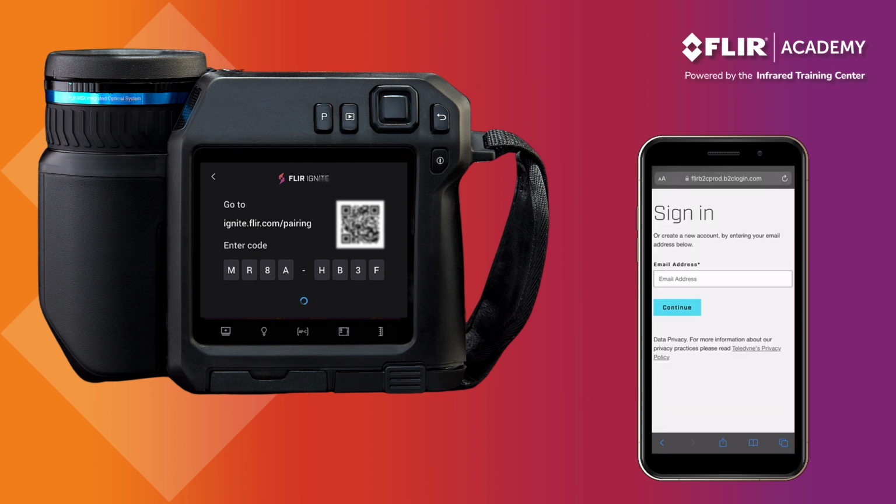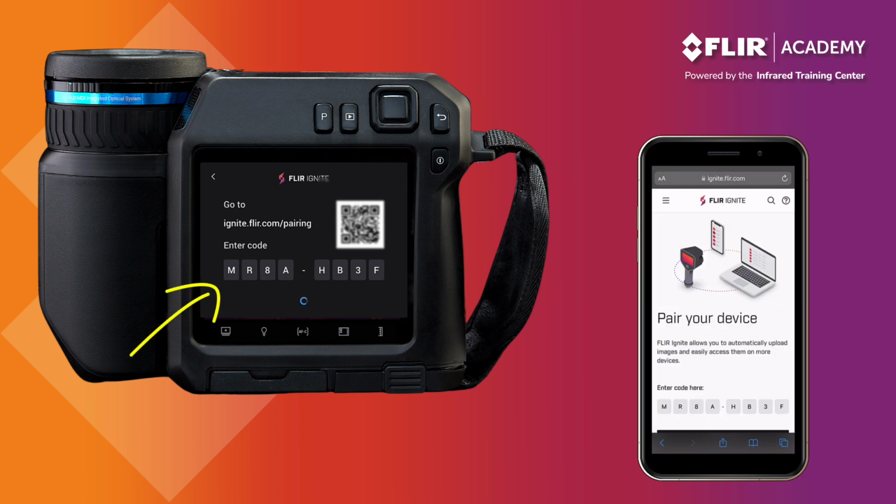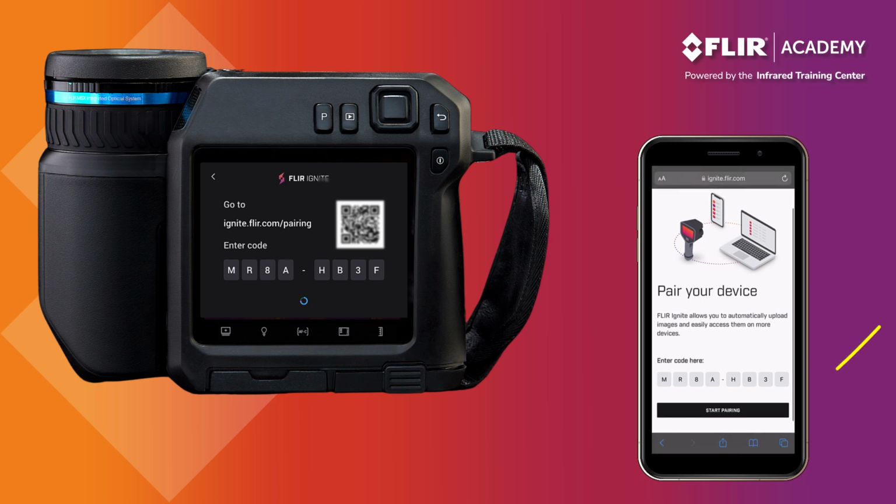A web link should appear. Click the link and you'll be redirected to the FLIR Ignite website. Once the page comes up on your phone, sign in using the username and password that you just created for your new Ignite account. Once logged in, the 8-character pairing code displayed on your thermal imager should also automatically appear in your phone's web browser.